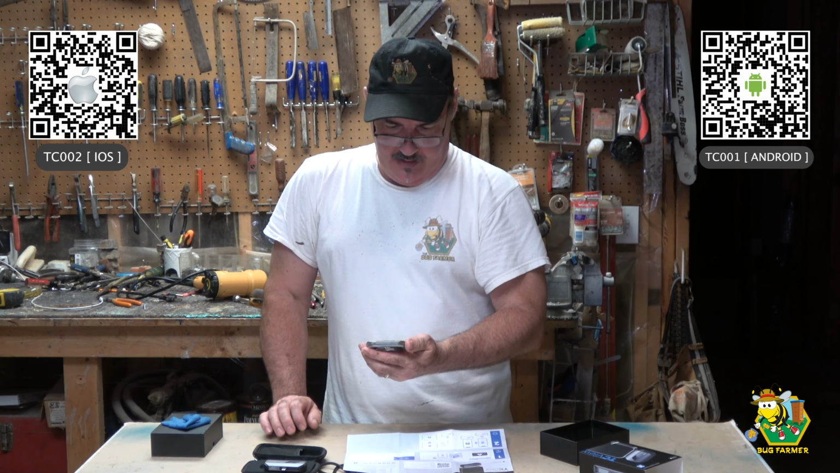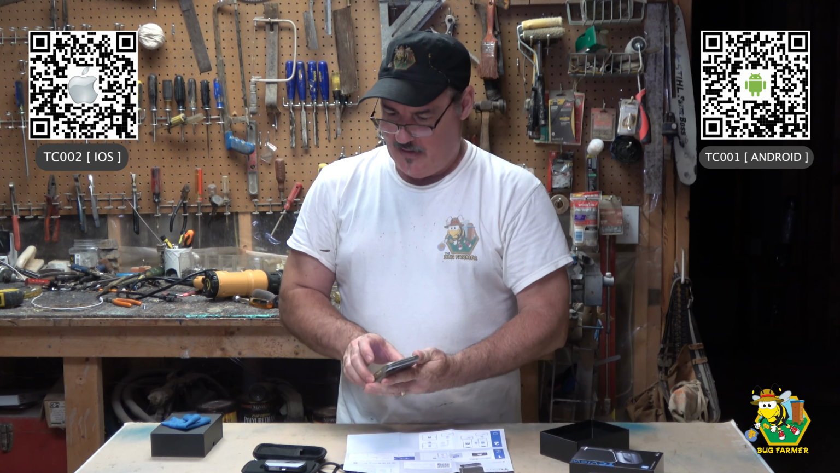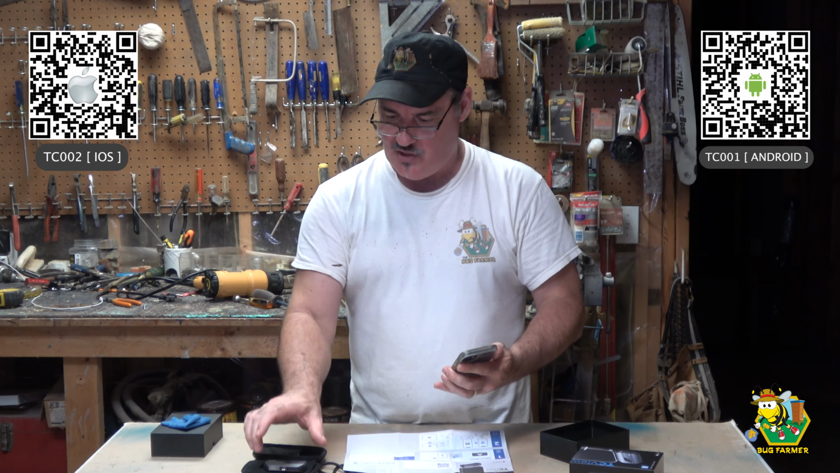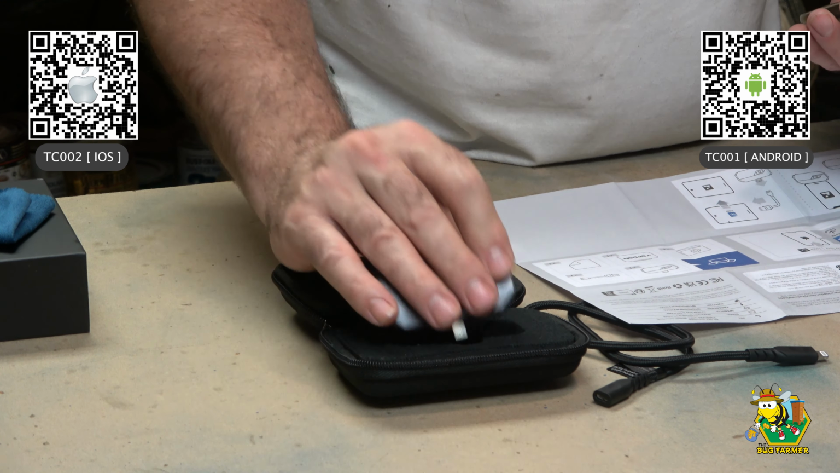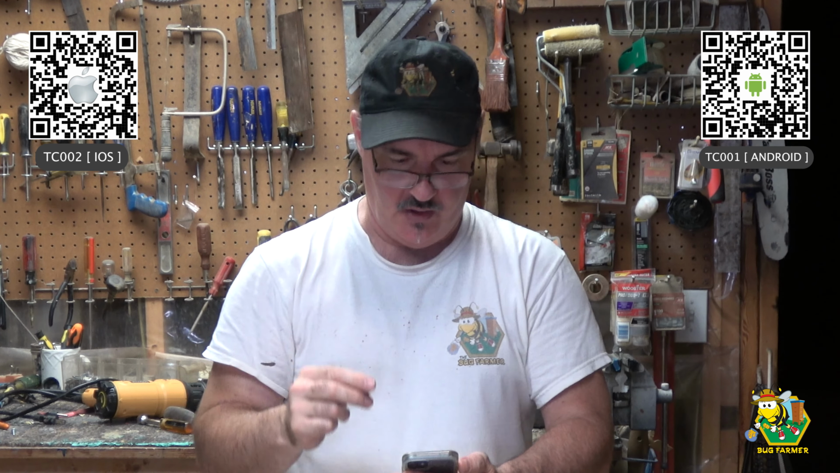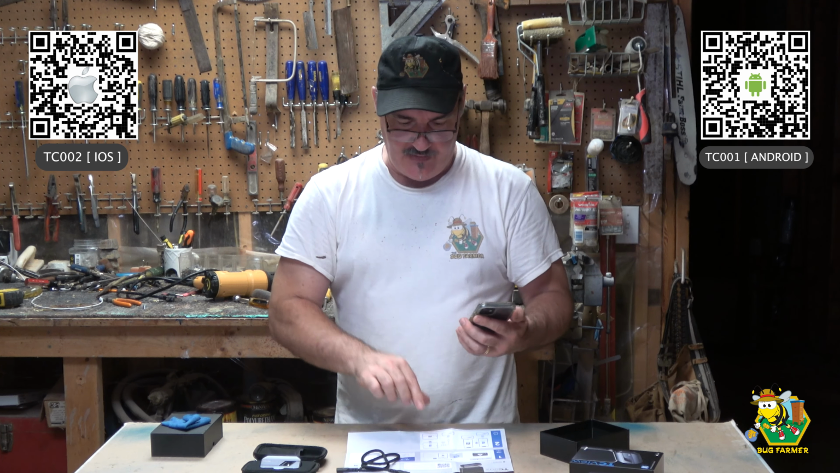Okay. So that is something that these folks at TC View, TopDon, I'm very, very impressed with the packaging. I'm very impressed with the little thermal camera that plugs into your phone. I'm happy they gave me a wire that I could actually extend, and hold my phone and then move the camera around. I am not happy with the fact that I could not instantly find the software on the App Store, nor am I impressed with the fact that they don't have a QR code right here that takes me directly to the software.